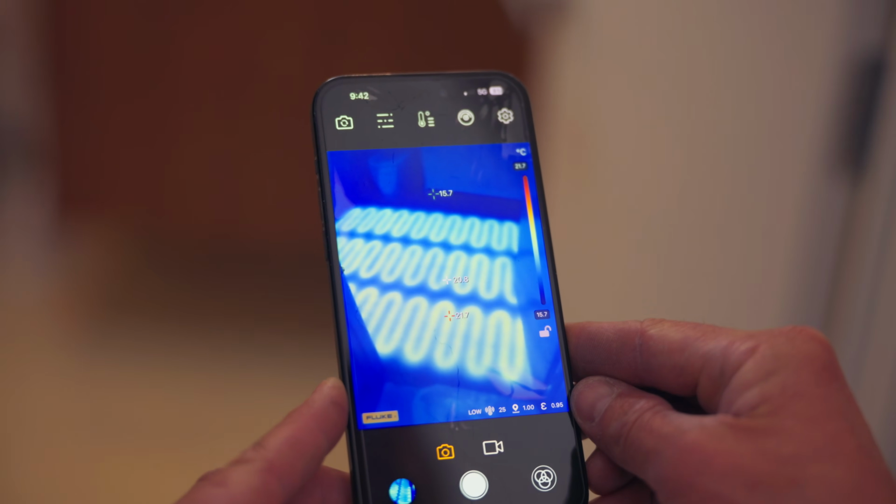So Jared, we're all finished with the test. Tell us what stood out to you about this one. How well it picks up underfloor heating. It shows you every coil. Yeah, I reckon it's fantastic.